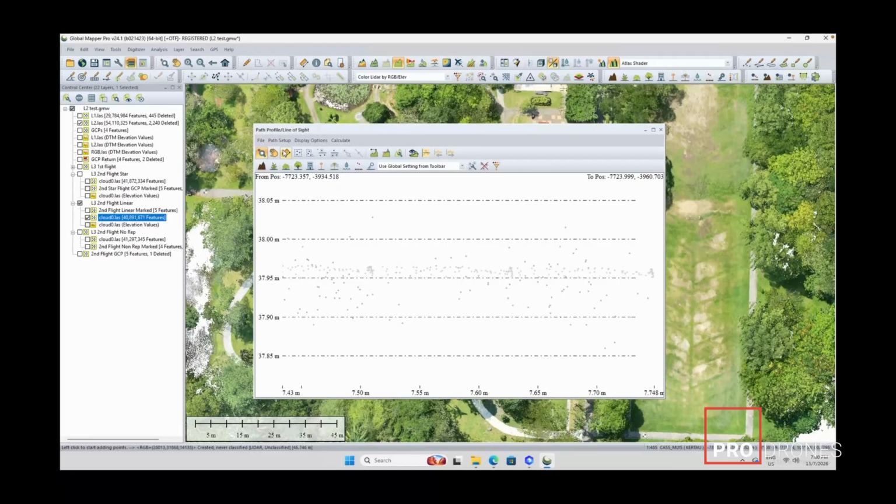So this one roughly would be 14 centimeters, and this would be less than a millimeter. So we are talking about very much greater accuracy, tighter tolerances with your measurements. So this is really survey grade data we're looking at here.